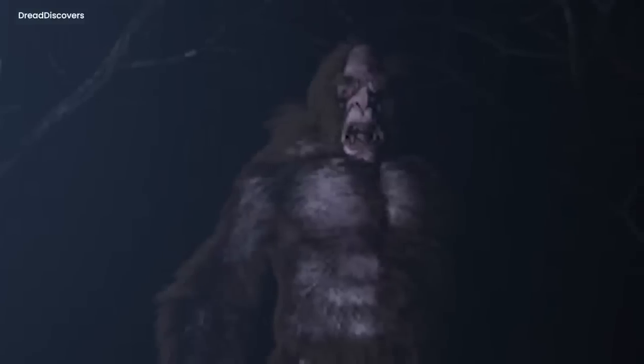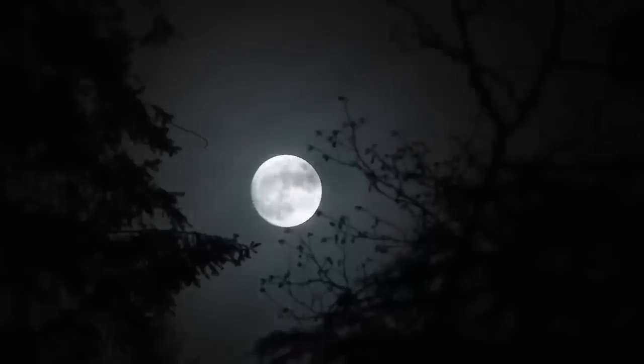Maybe it's just a weird trick with the light, or maybe it's something from a different world. This photo tells a spooky story about something we cannot explain, making the deep, dark forest seem even scarier.